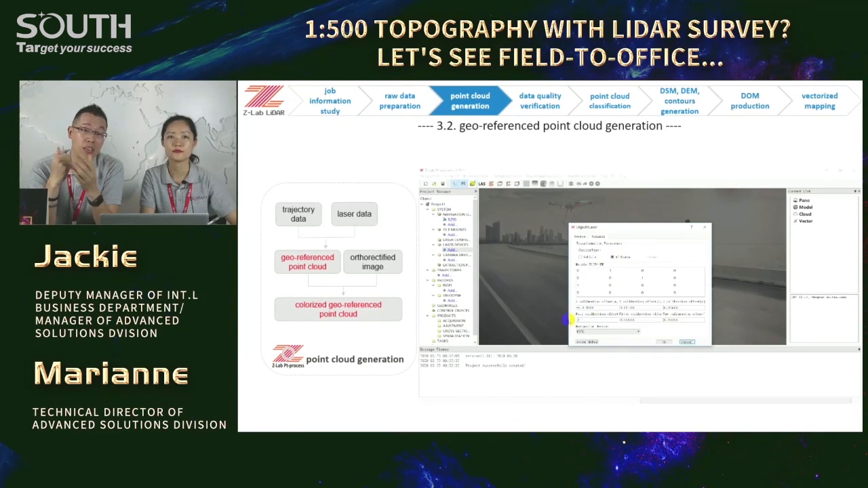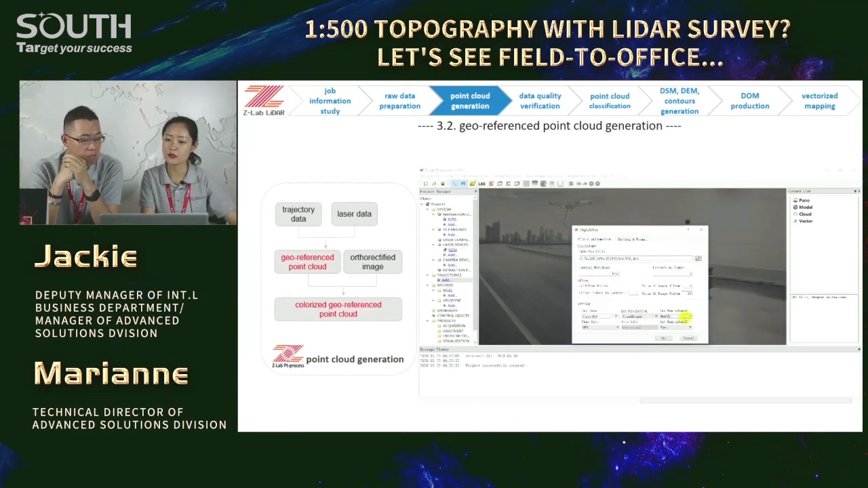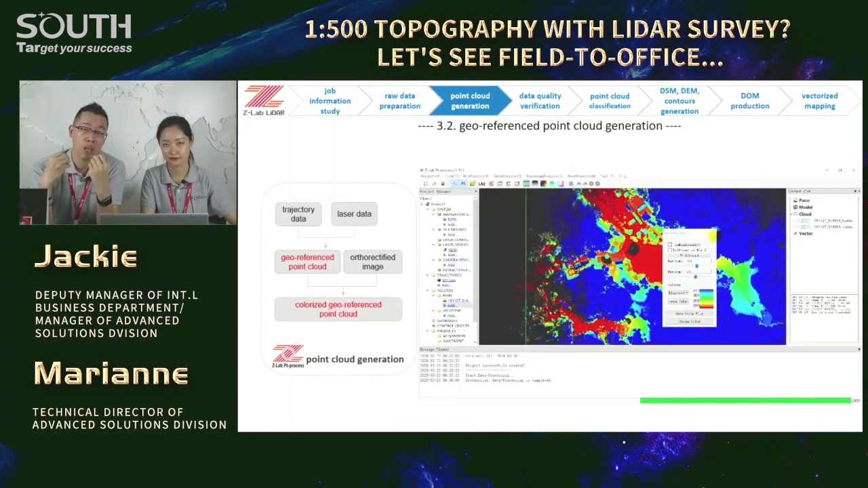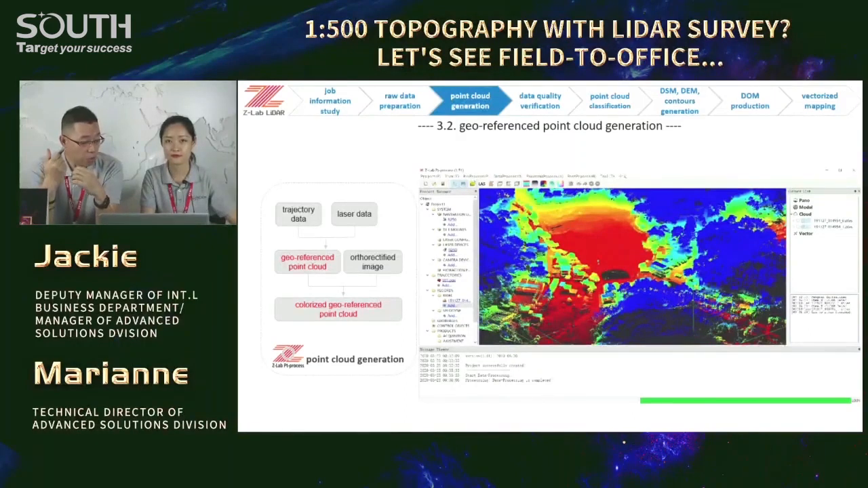Okay, this software is developed by our company, right? Yeah, we call it Z-Lab point process. Okay. We can generate geo-referenced point cloud and colorized point cloud in it. For these two steps, I mean trajectory data processing and point cloud generation, usually it takes 10 to 15 minutes for each flight. Yeah, not too long. Okay.